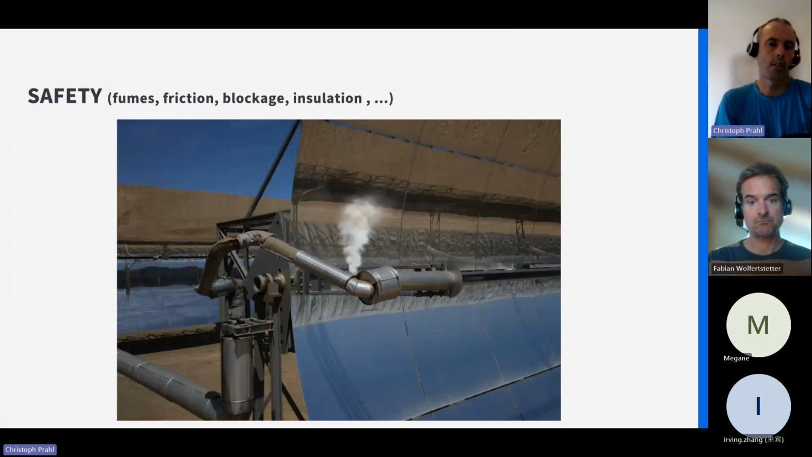And last but not least, there are some safety relevant issues that must be checked daily, for example any leakages or forces of rotating parts and blockages. For this, we have special flight routes to have highly detailed checks, images and videos to see these failure patterns.